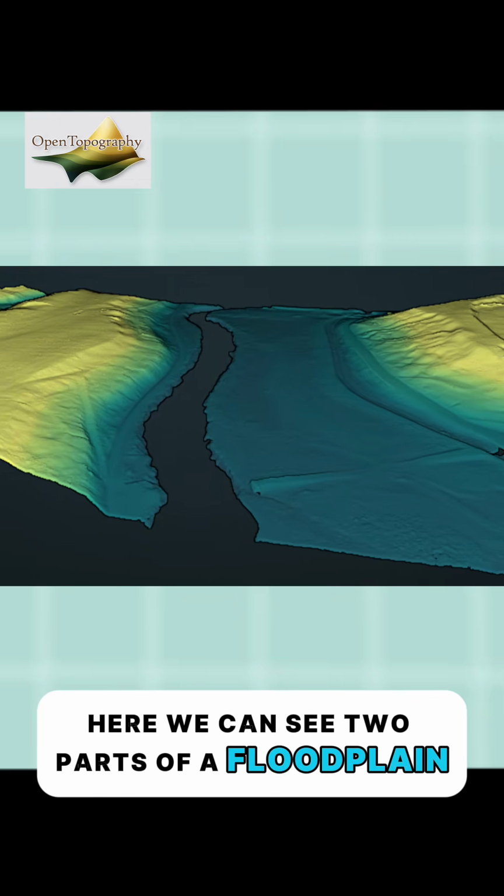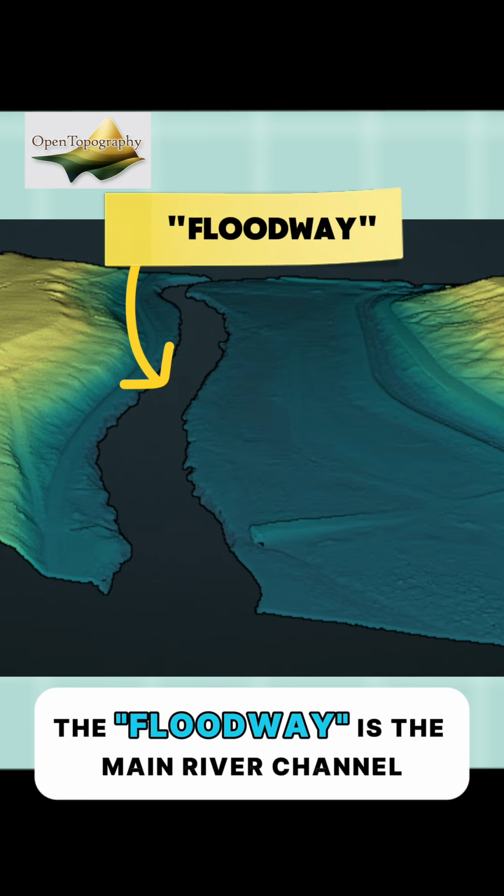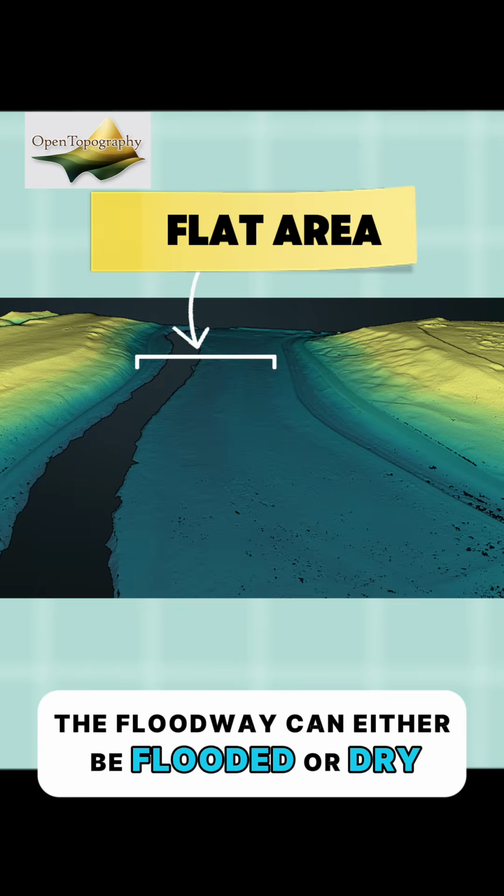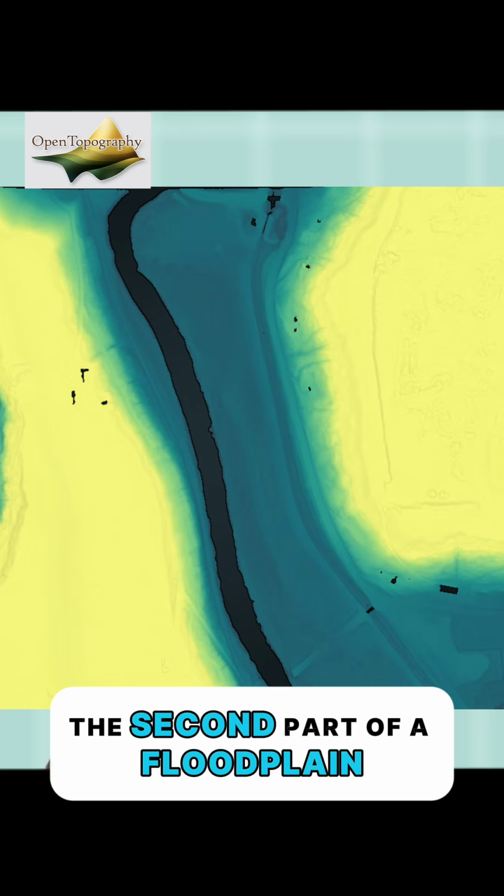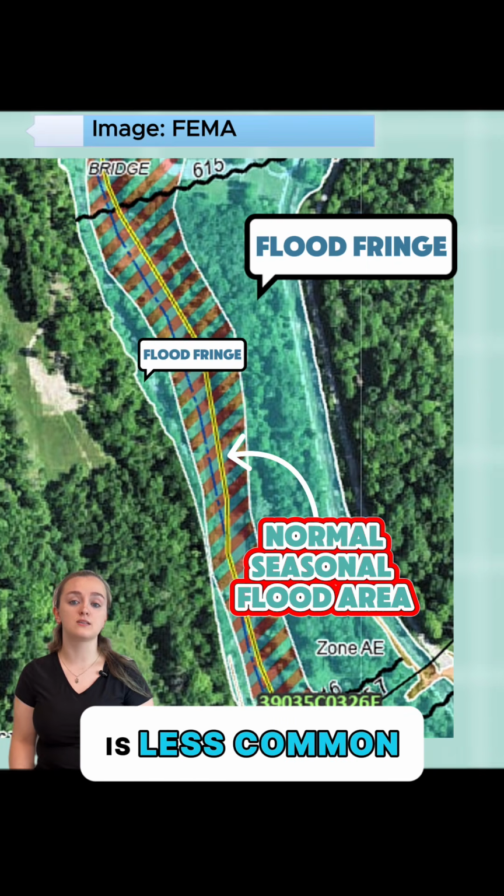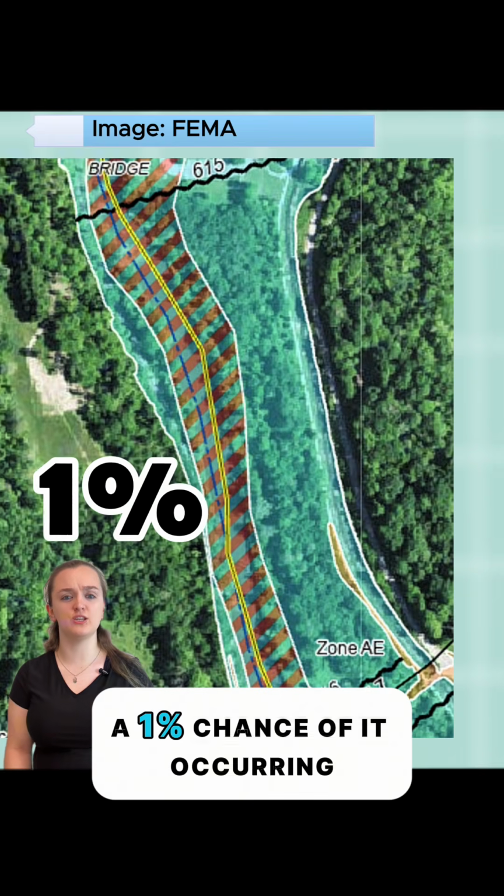Here we can see two parts of a floodplain. The floodway is the main river channel, and the flat area surrounding it. Depending on the seasonal rainfall, the floodway can either be flooded or dry. The second part of a floodplain is called the flood fringe. It's on the outskirts where seasonal flooding is less common, typically where there's about a 1% chance of it occurring.